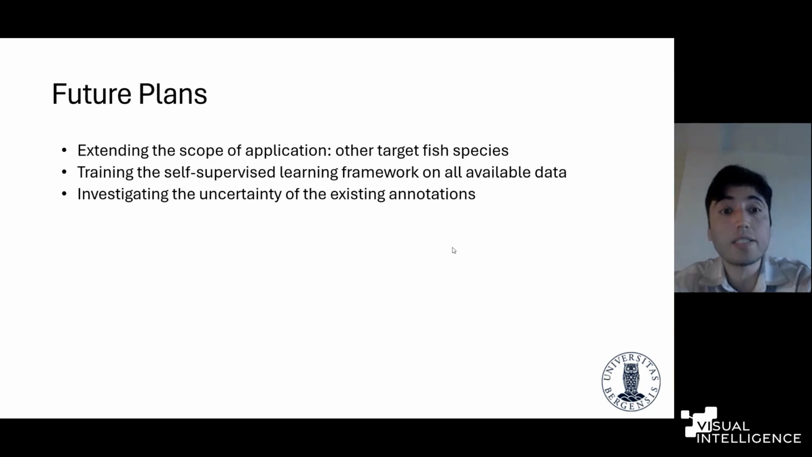Also, training the self-supervised learning framework on all available data would definitely improve the model performance, because we show that we don't have to use labels to train our model. So we can use all the data available on our servers.